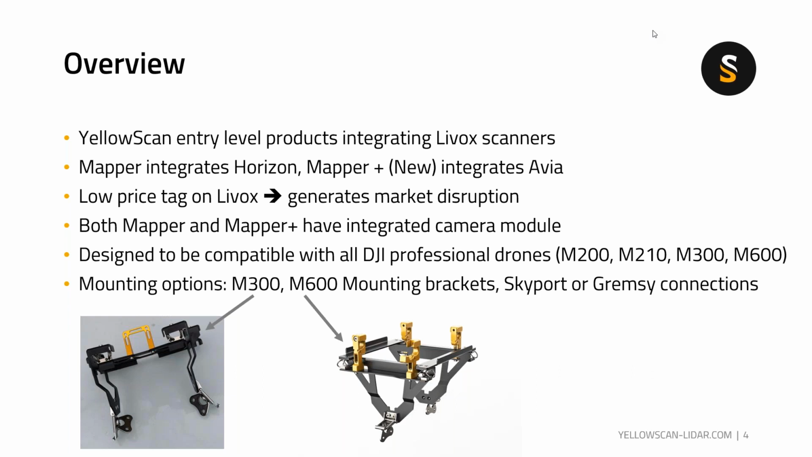Both the Mapper and the Mapper Plus have integrated camera modules. Based on that, we also decided to be compatible with all DJI UAV drones, whether you have an M200, M210, M300, or M600, it's all fully supported.